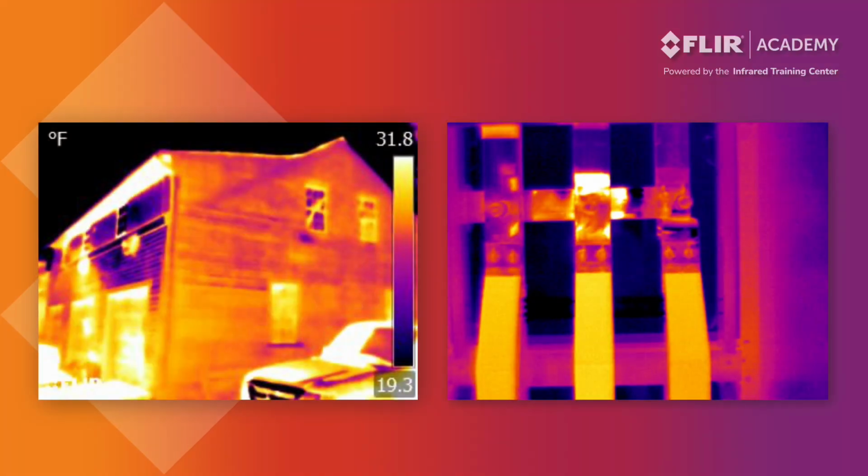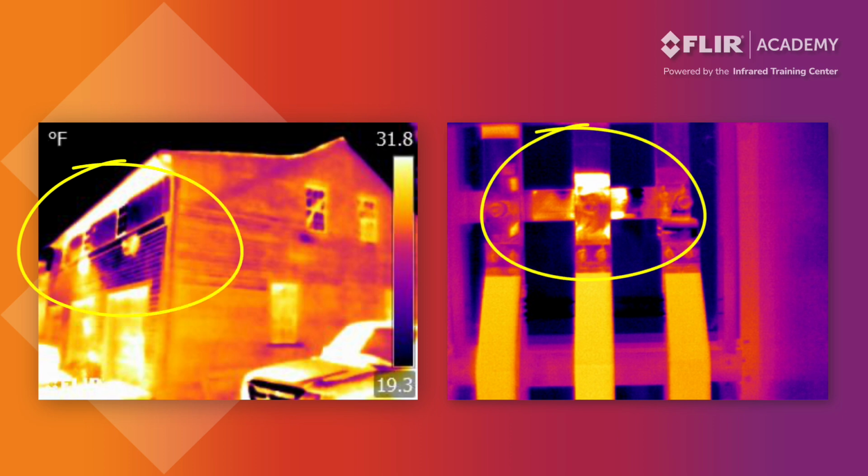Here are two examples that demonstrate exactly what we're talking about. The side of this house really isn't cold, and this electrical equipment isn't hot. It's only with certification training that you'll understand what's happening here and what you can do about it.